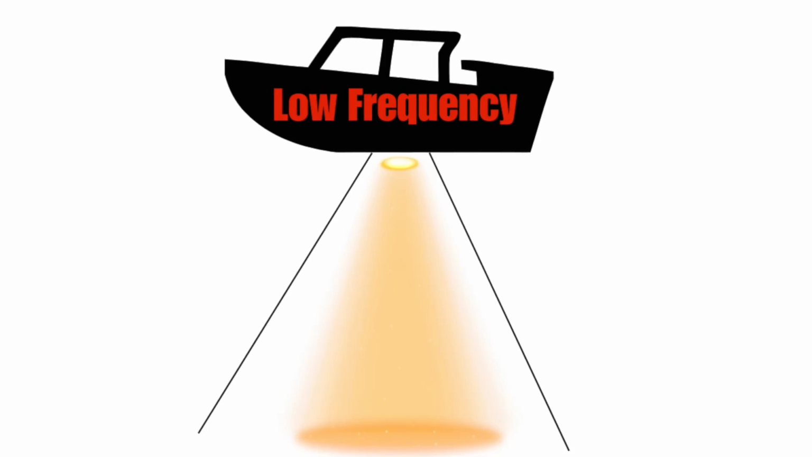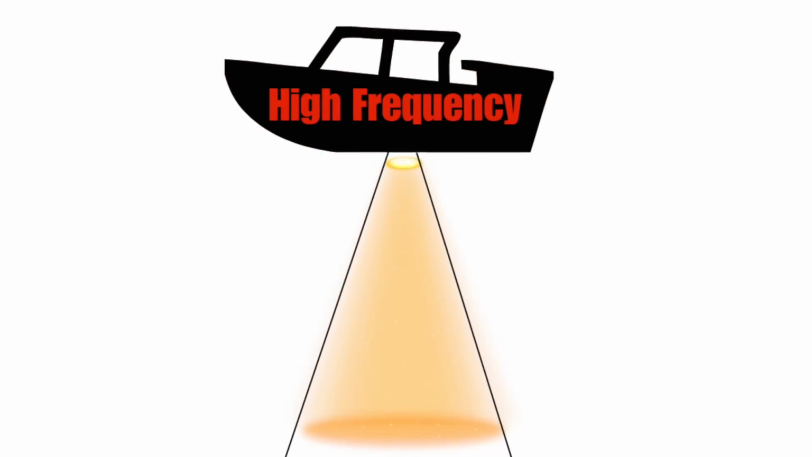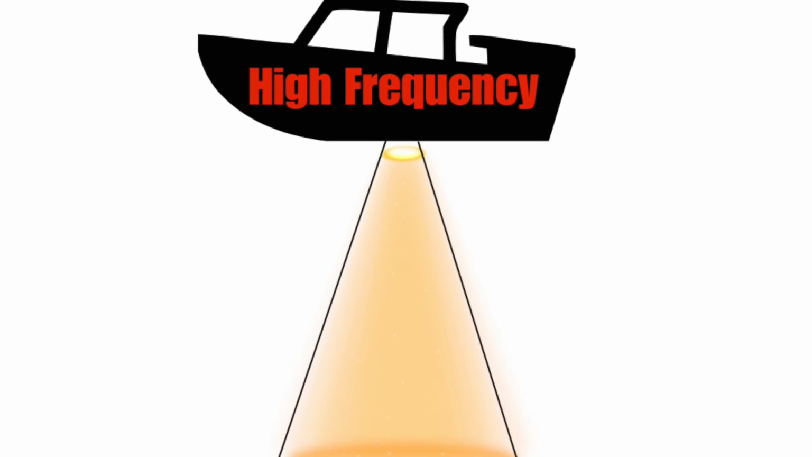All right, so quick recap. You've got lower frequency, wider cone. You're going to be able to see more, with less detail. Higher frequency, narrower cone, and you're going to see a lot more detail.